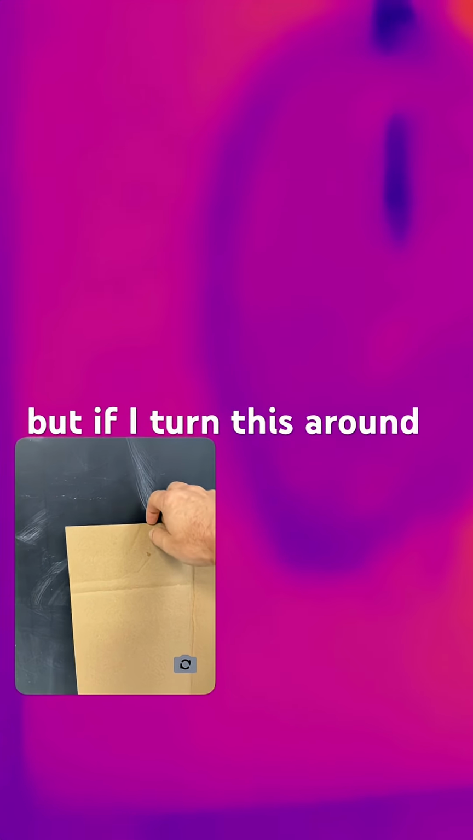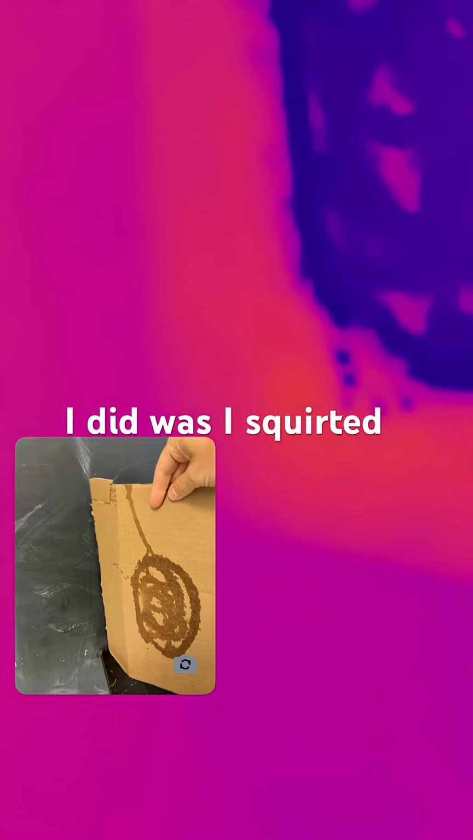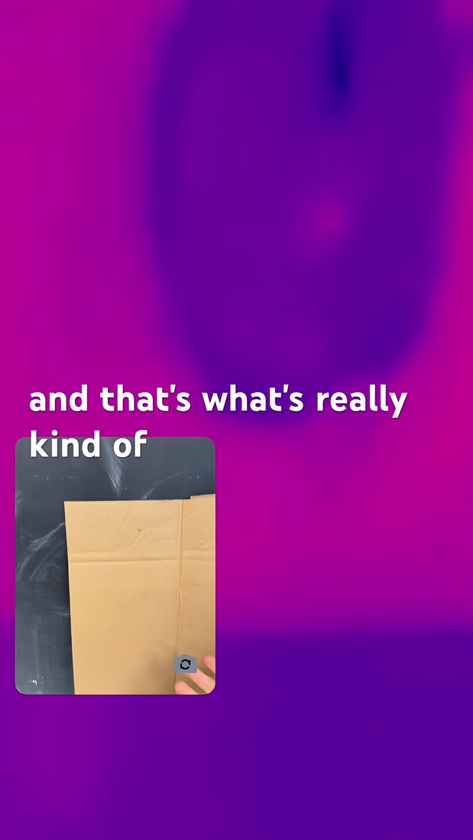But if I turn this around, it's wet. It's wet on the back. So what I did was I squirted water. It didn't get through the front, but it is indeed wet. So you can see that this is wet without seeing that it's wet. And that's what's really kind of cool about the infrared camera.